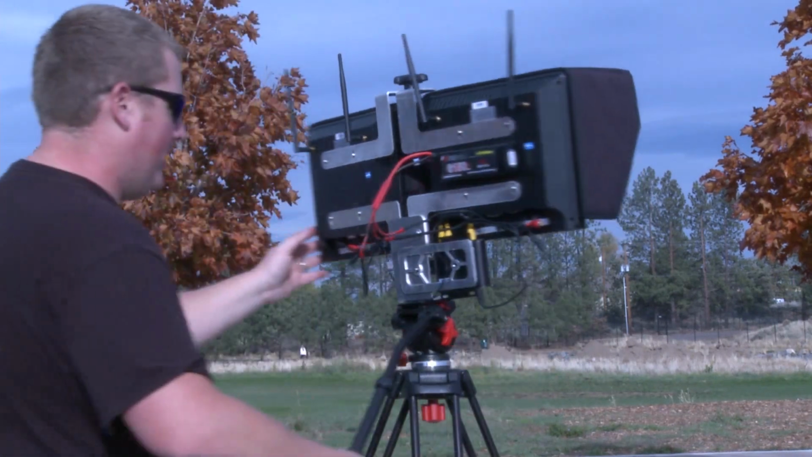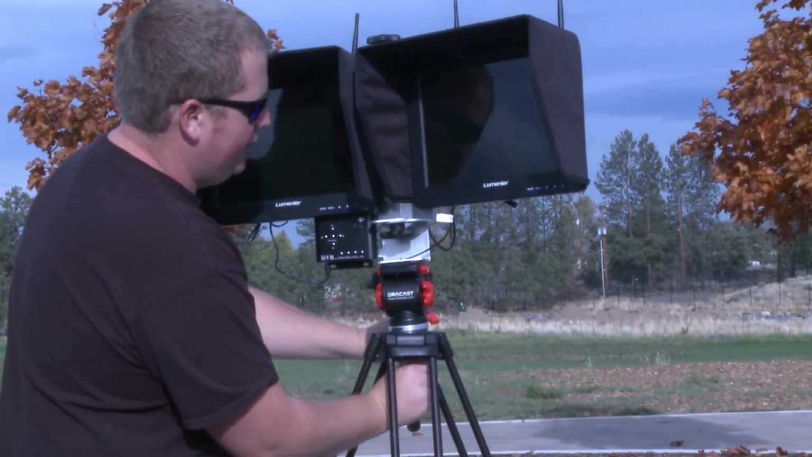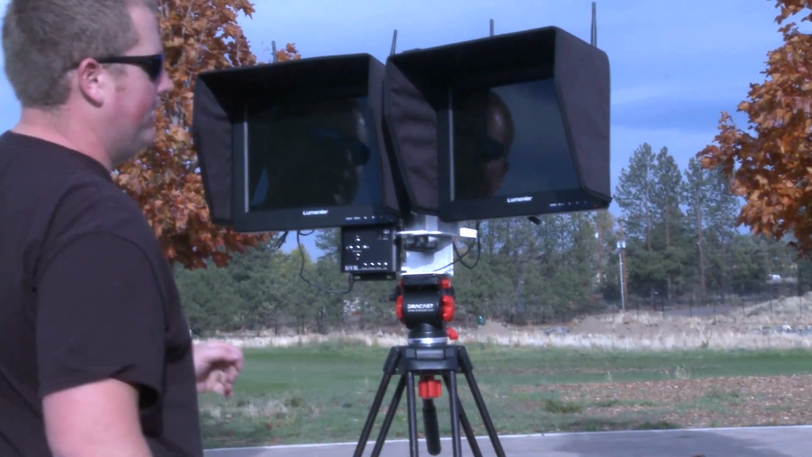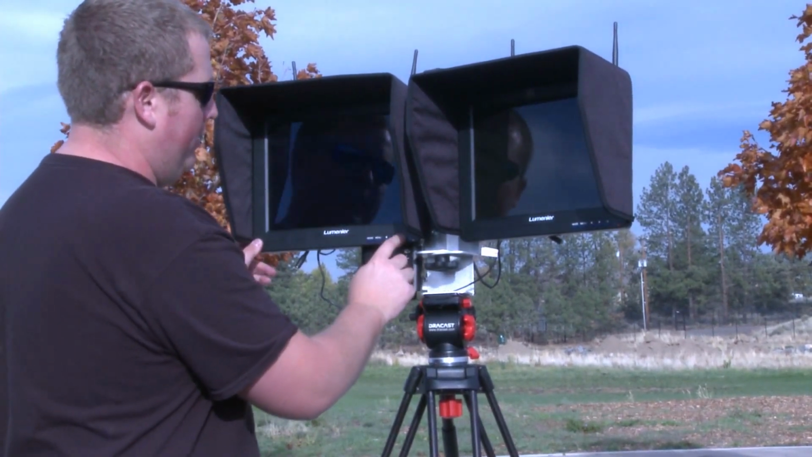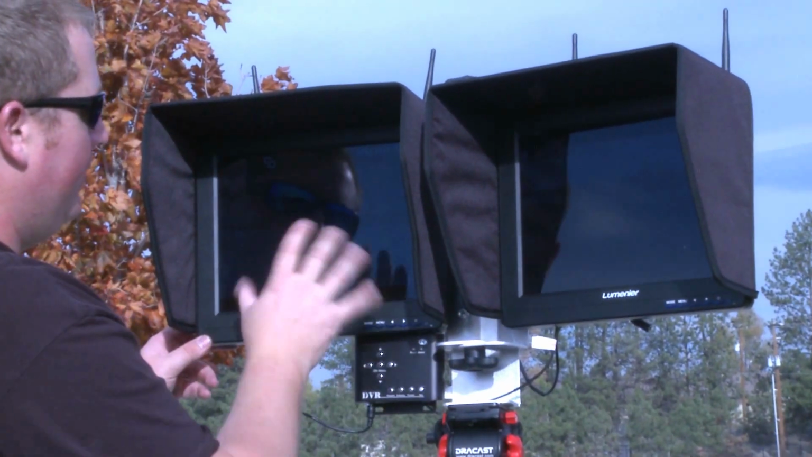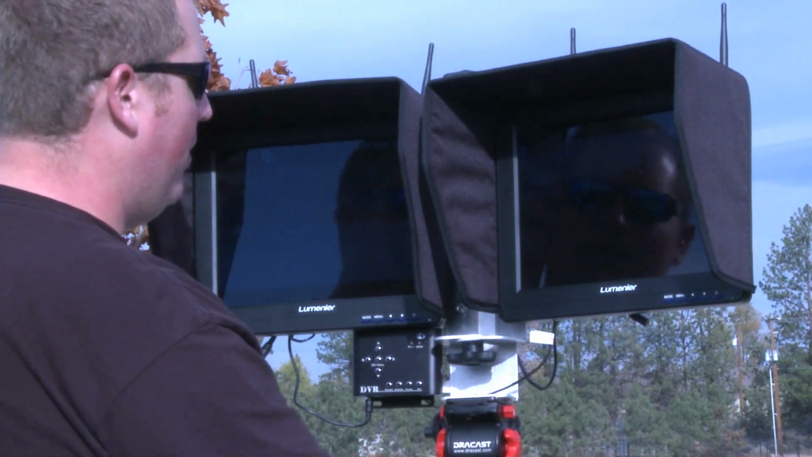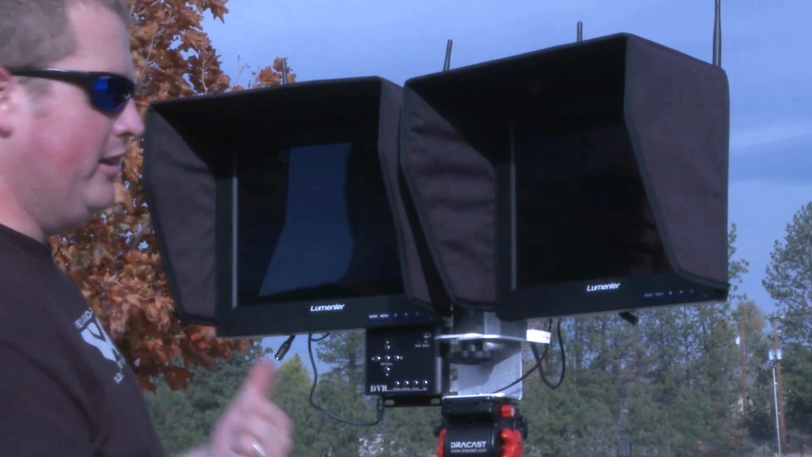So we're going to flip this back around. If you need to make any fine-tuned adjustments, you can loosen the head of the tripod here and get it set where you want. To power the monitors on, simply press the power button on each. You can see I got a video signal here. I got a video signal here. My quad's already on. Cameras are powered up. I got the video signal and I'm good to go.